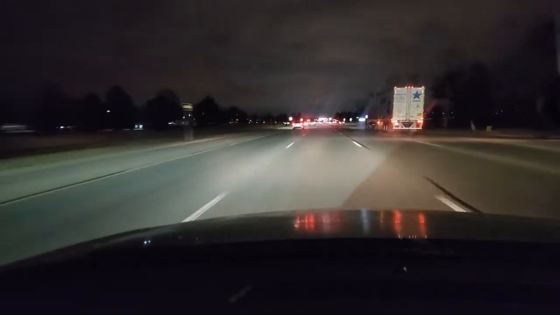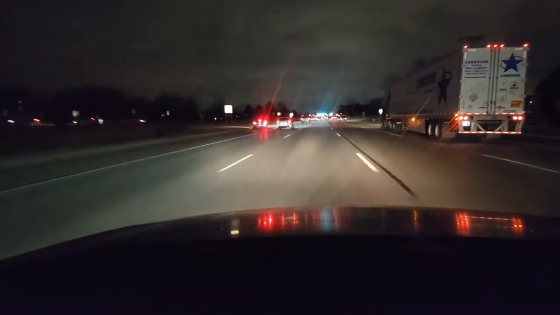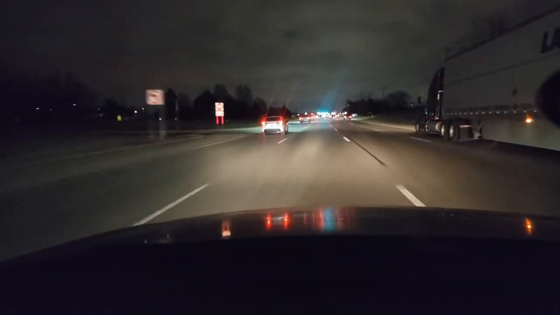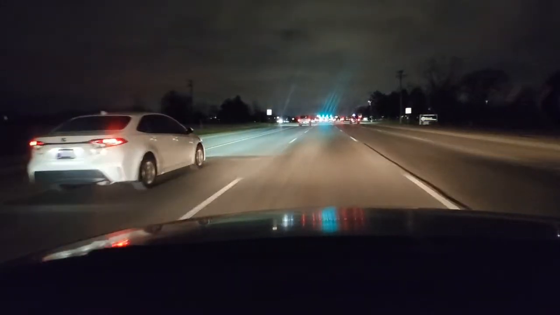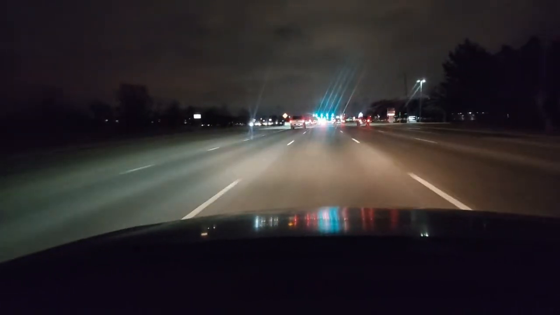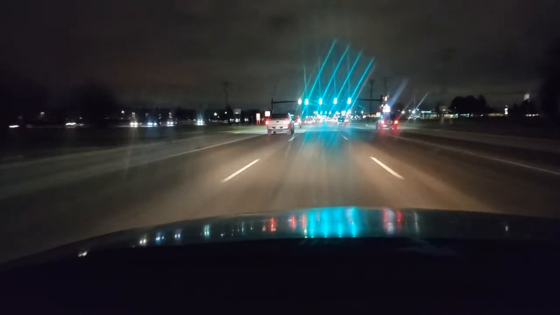When you're looking at these videos, I try to put you in this situation so you can learn, so you can see. We're in the two middle lanes. I feel that's the safest for all drivers, particularly beginners. Slow moving traffic stays to the right. We want to have good speed, good space, and a smile.